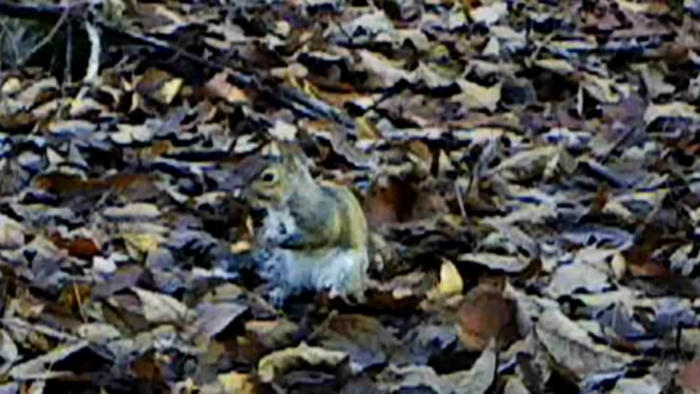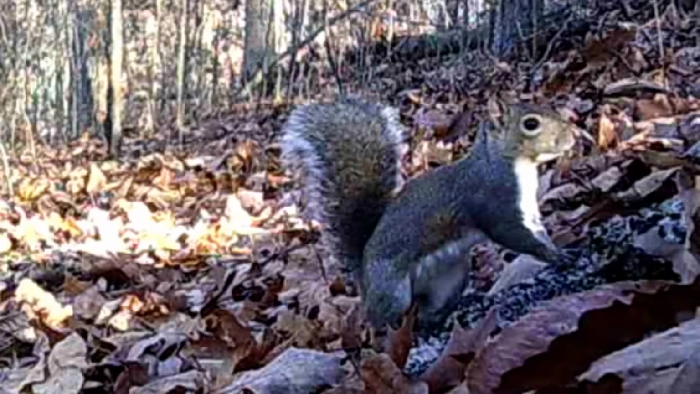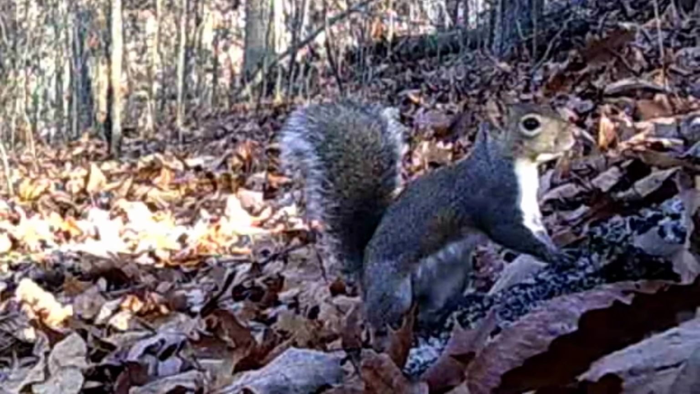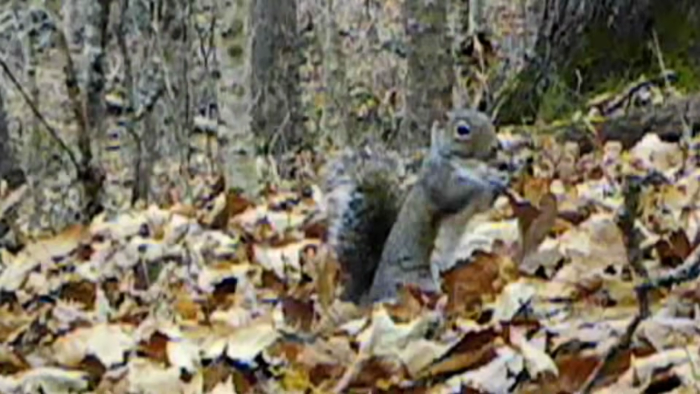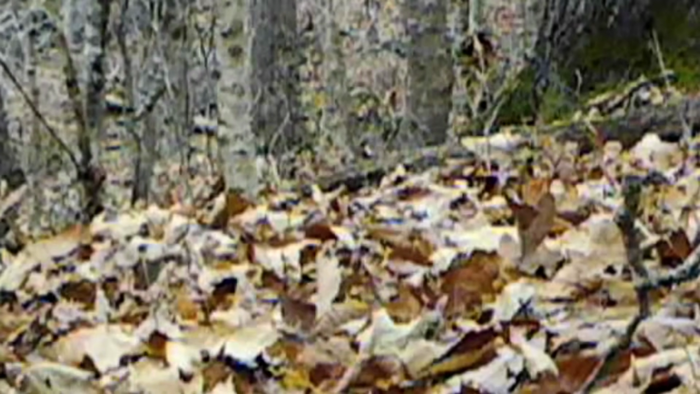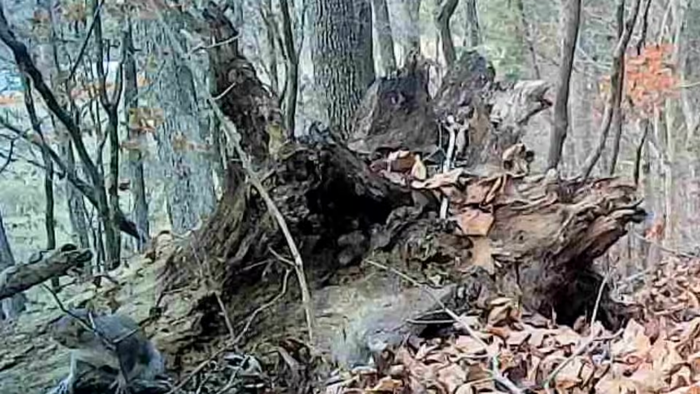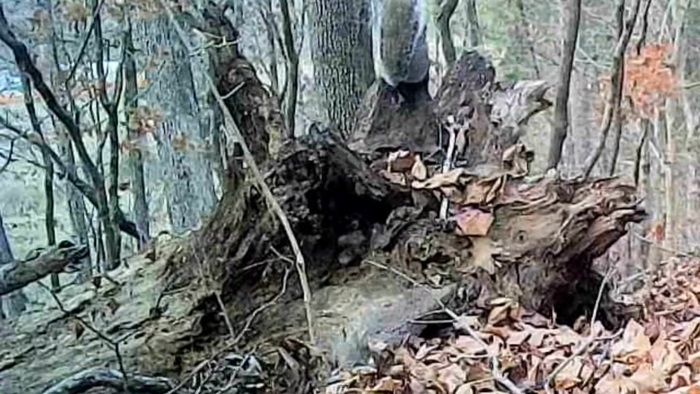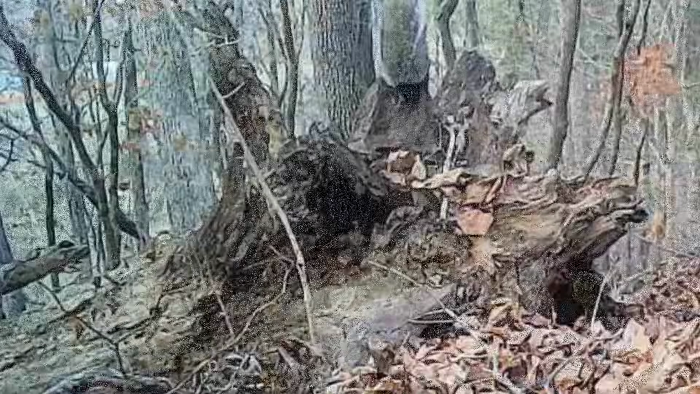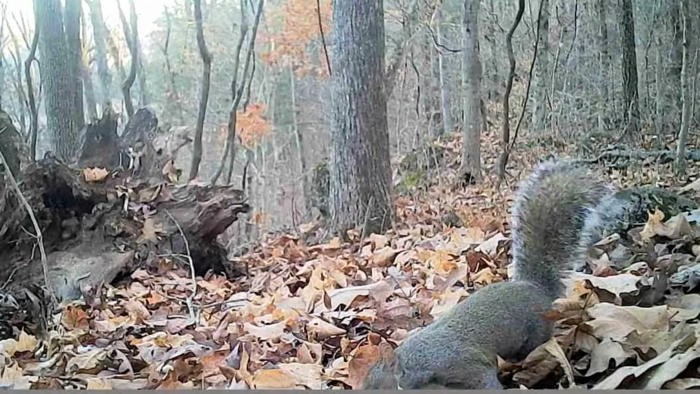And they got to tidy up a little bit before they go about their business. Sometimes I know they know that camera's there. But they're always on the move. And they're kind of selfish at times too. But they're so comical.